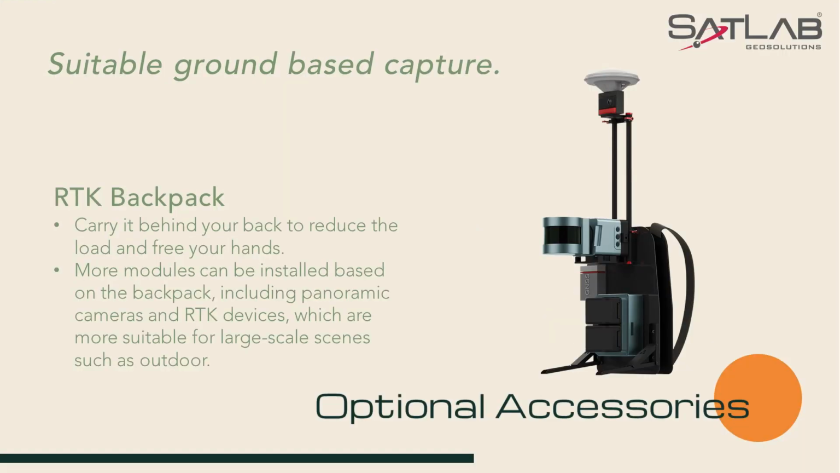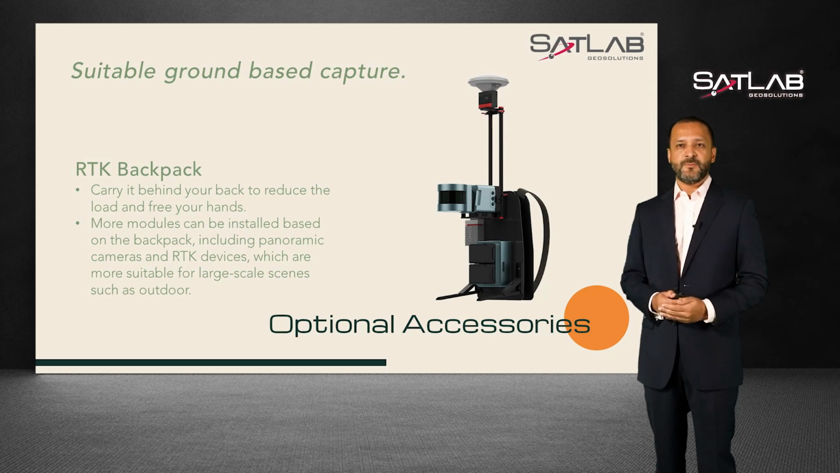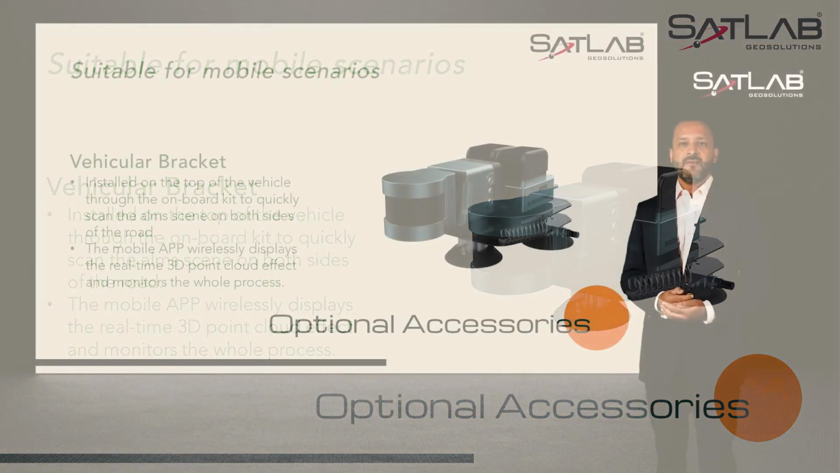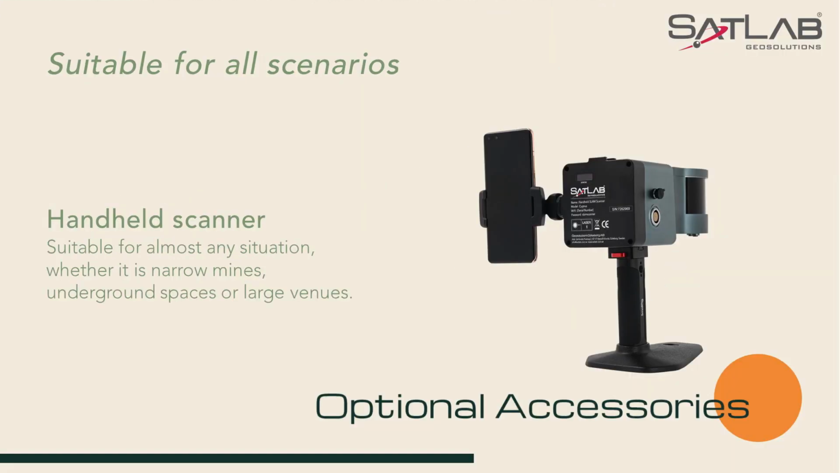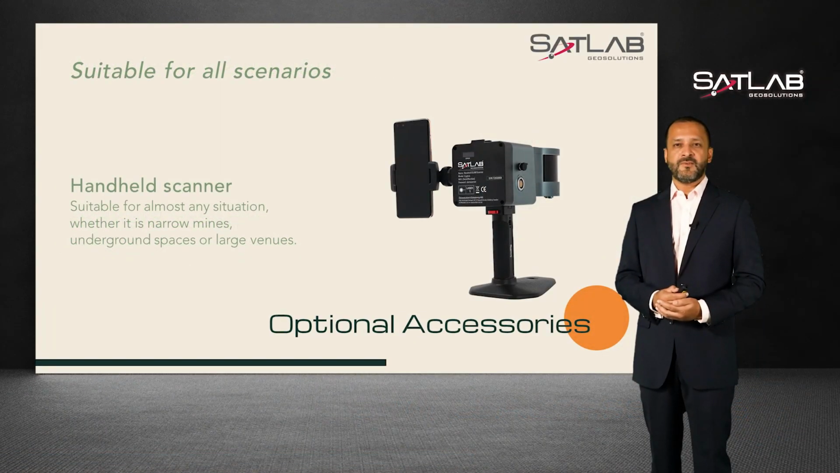The RTK backpack is a more hands-free approach with the RTK option for direct georeferencing of the data or captured panoramic camera for colorization. The car mount bracket is a great alternative for using Cygnus for mobile mapping of long corridors, roads and pathways. The data can be transmitted to a tablet or phone via the app manager on a local connection. No need for cables. The handheld scanning method is suitable for almost all scenarios, whether it is a narrow shaft in the mine, underground spaces or large venues. Different scenarios and different packages, Cygnus provides you with a more comprehensive solution for all mapping solutions.